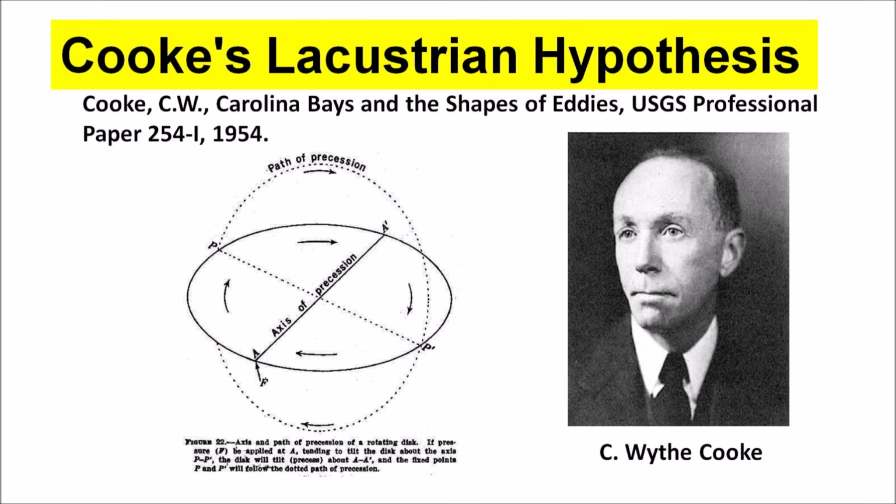In 1954, Charles Wythe Cooke, who had a long career in the U.S. Geological Survey, published a professional paper proposing that liquids moving in a curved path react in the same way as solids, although the manifestation appears different because the particles of a liquid are able to move independently of one another. So, if the plane of rotation of a liquid is tilted, the circular orbits of the particles are distorted into ellipses.